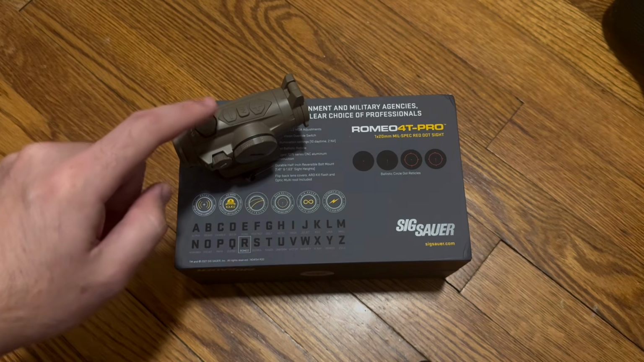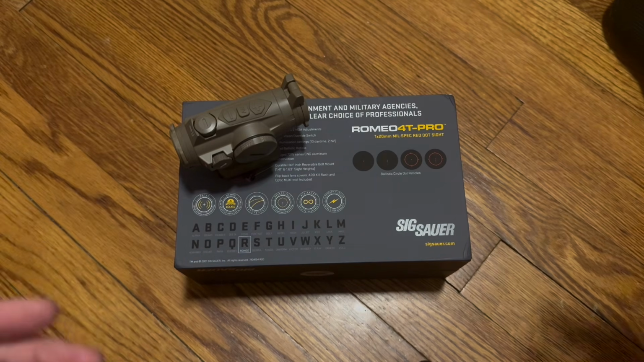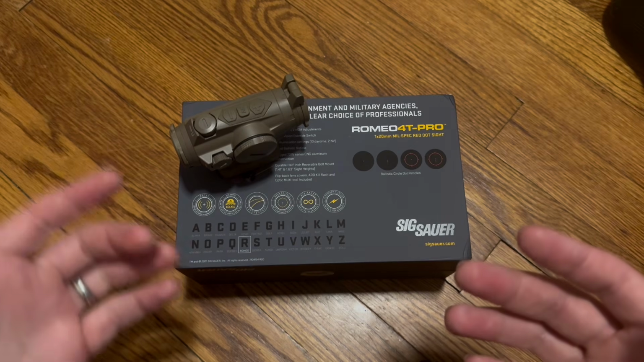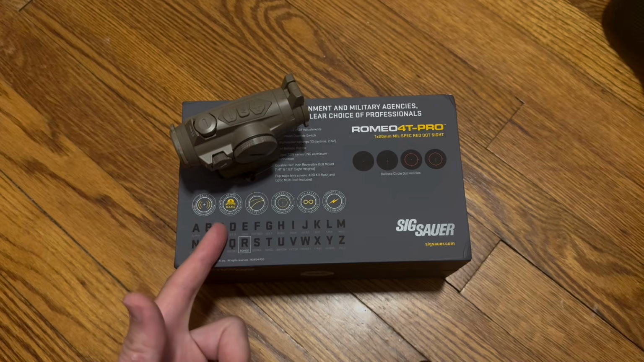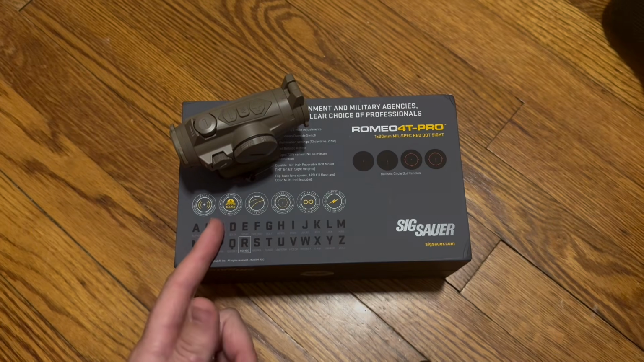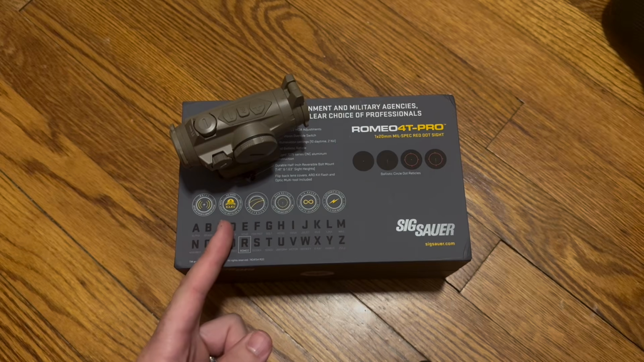Quick rundown of the features that make this optic pretty cool. The Pro Series now has this dedicated night vision button. So if you're shooting at night, you can quickly switch between daytime and nighttime brightness on the fly. And you pair that with SIG's dark glass, which has already been proven to have really good low light performance. I'll show that here in a little bit.